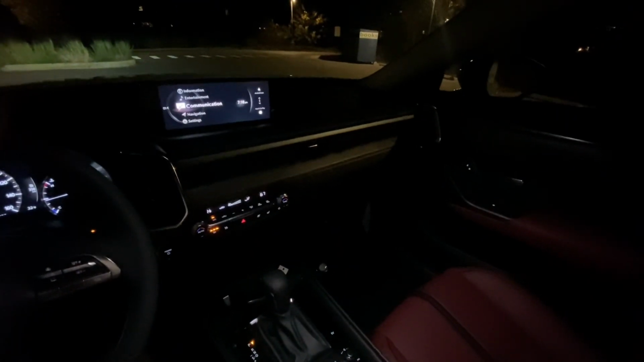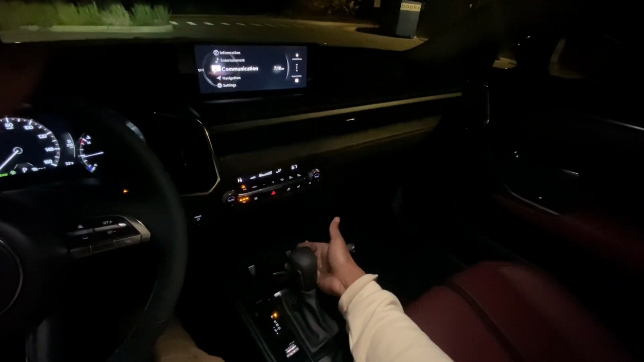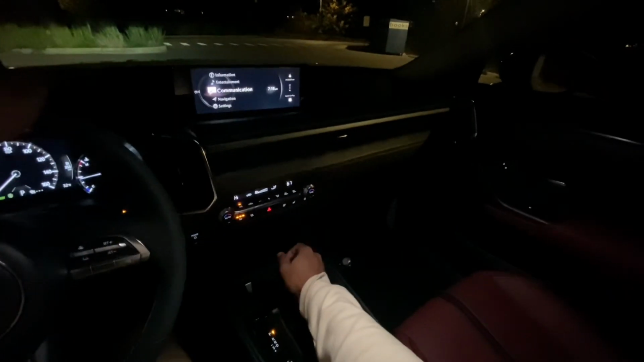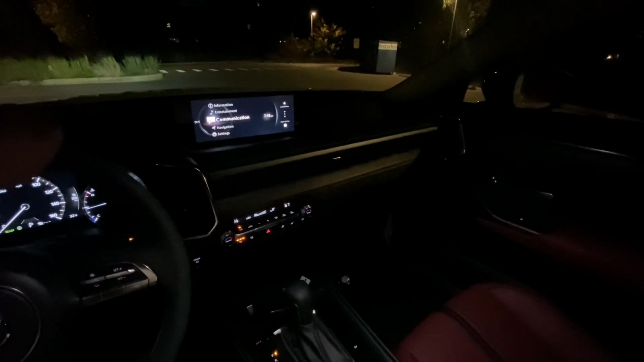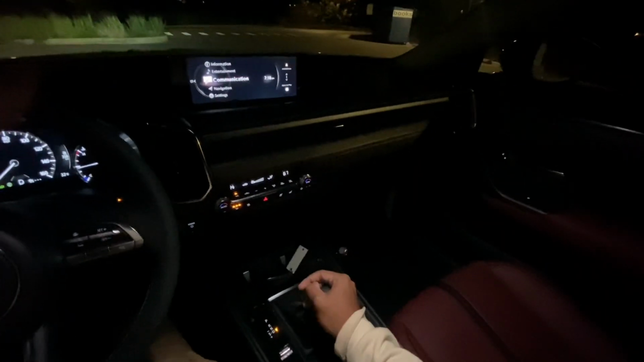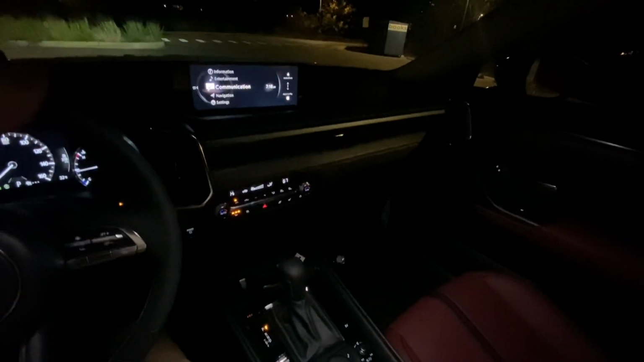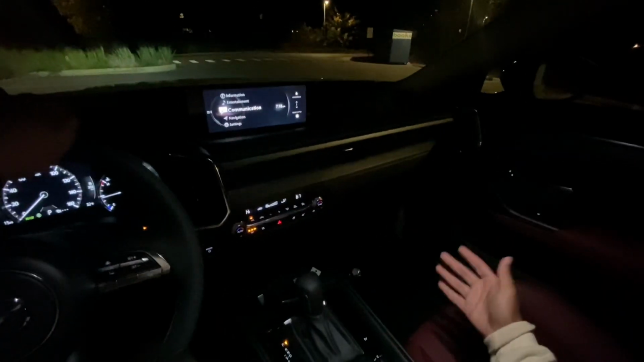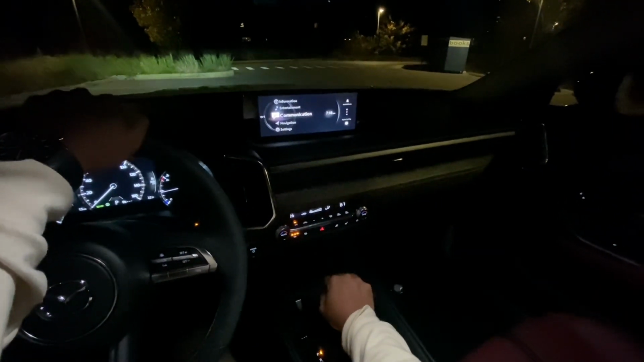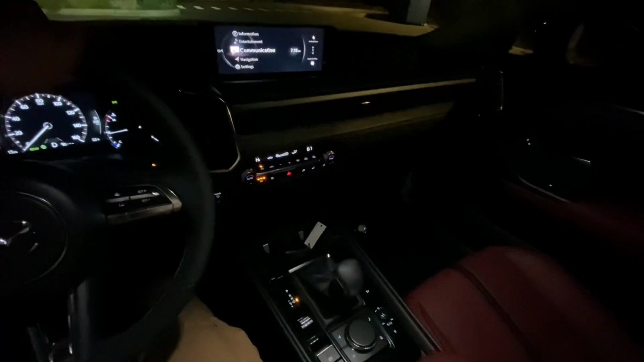I don't know why Mazda couldn't use their own shifter, because I will tell you that the engagement points between reverse, neutral, and drive are not nearly as fluid as they are with a Mazda shifter. Mazda shifters are very smooth in their action. This is a little bit more, it's a little different. Not necessarily bad, just an observation. But with this model, you do get the heated and cooled seats, just no heated steering wheel button here. So something else to just kind of note.